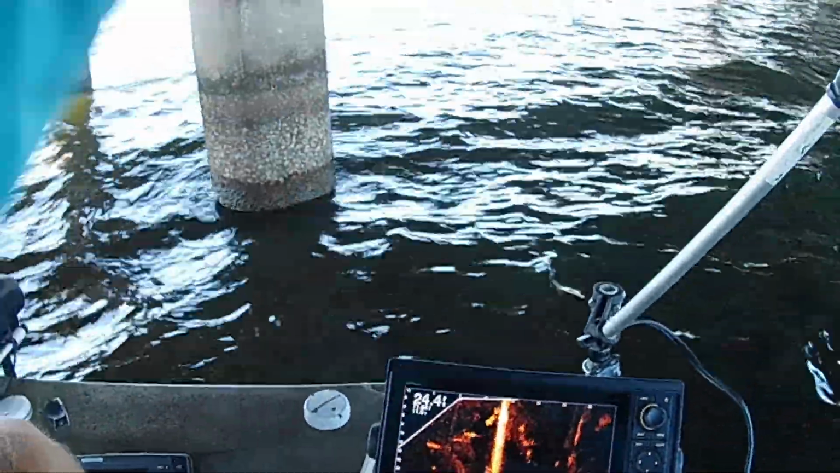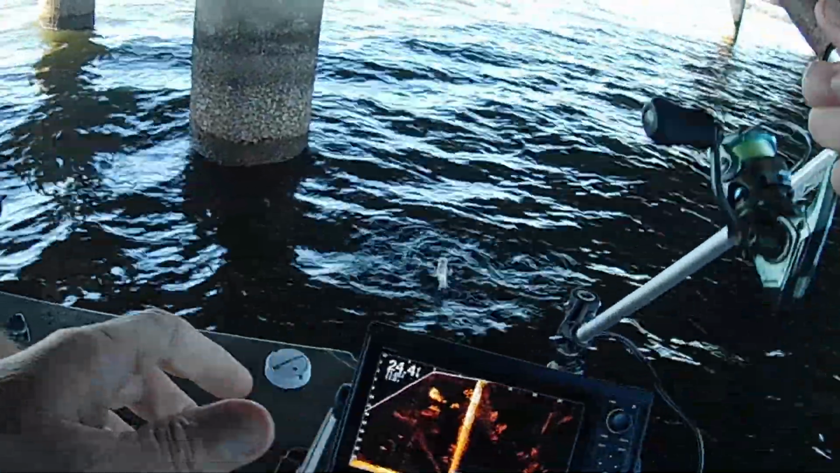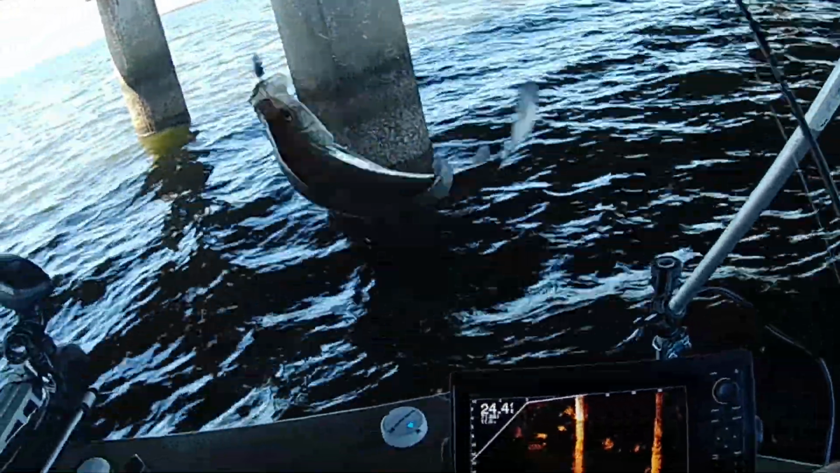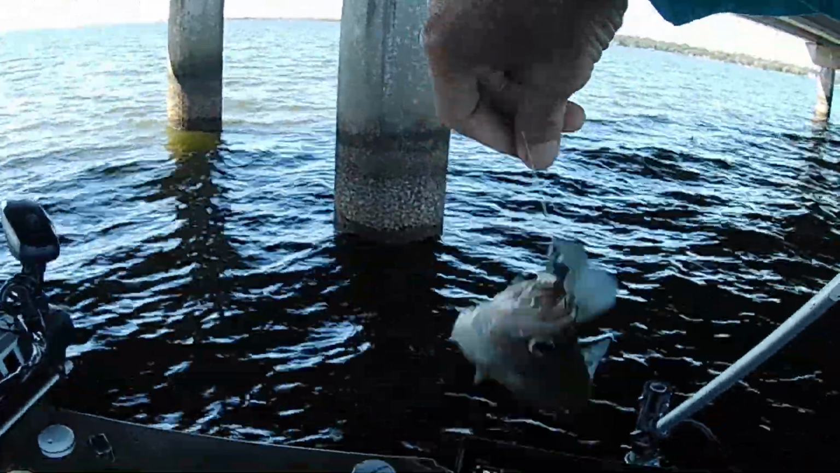I got that one out of there. Here he comes. Another black one.